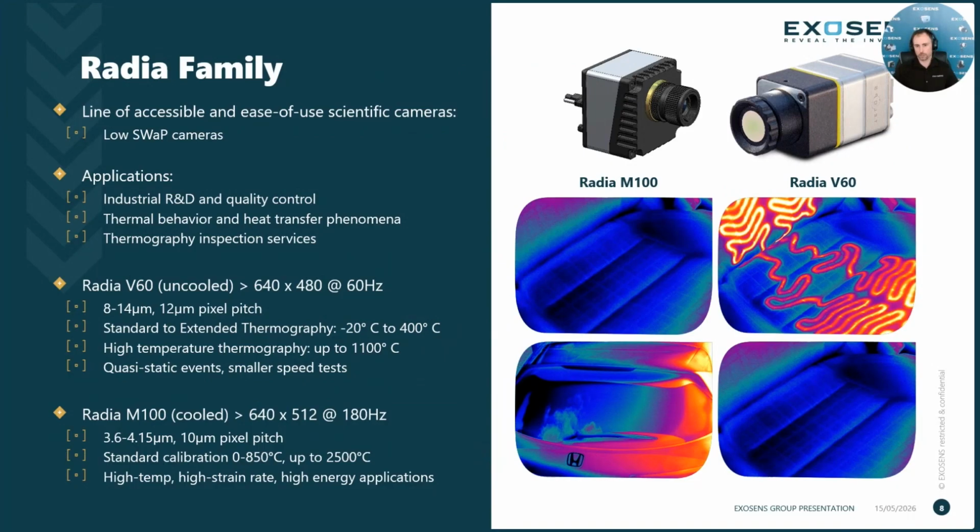The Radia V60 is more of your long wave uncooled microbolometer, with an 8 to 14 micron bandpass and a 12 micron pixel pitch. It's got a full window of 640 by 480. The max frame rate you'll get out of this is 60 hertz. We offer several different calibrations with this camera, standard to extended. You'll get a calibration between -20 to 400 C. We also offer high temperature thermography up to 1100 C on this, and we might even be extending that coming up. But we see this camera for more quasi-static events, so smaller, slower speed tests.